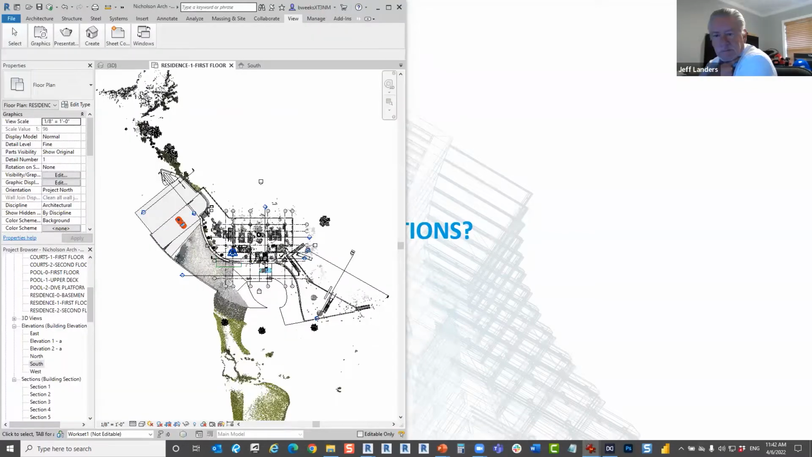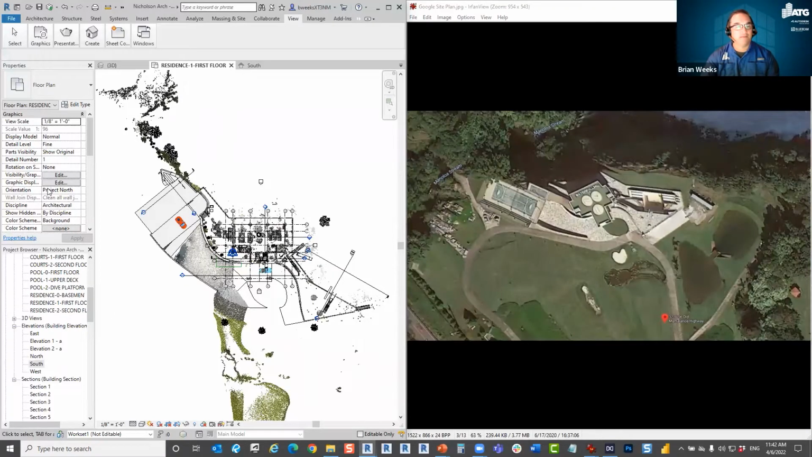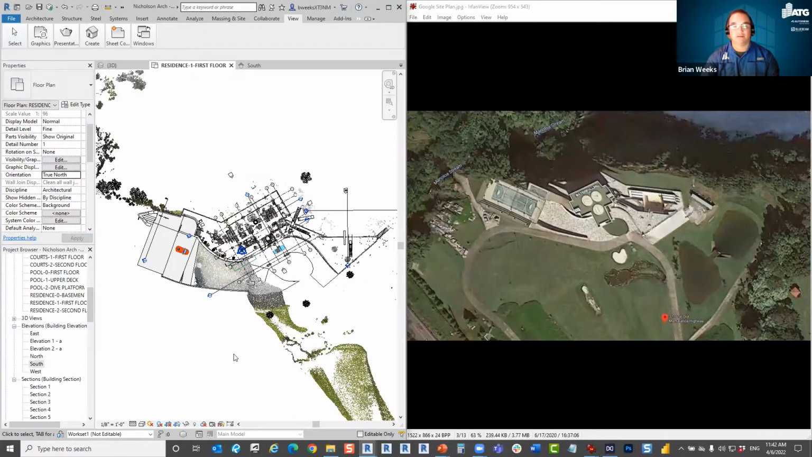Overhead of the site, we're making sure that you're, now this is from Google, and of course I'm in true north. There you go.